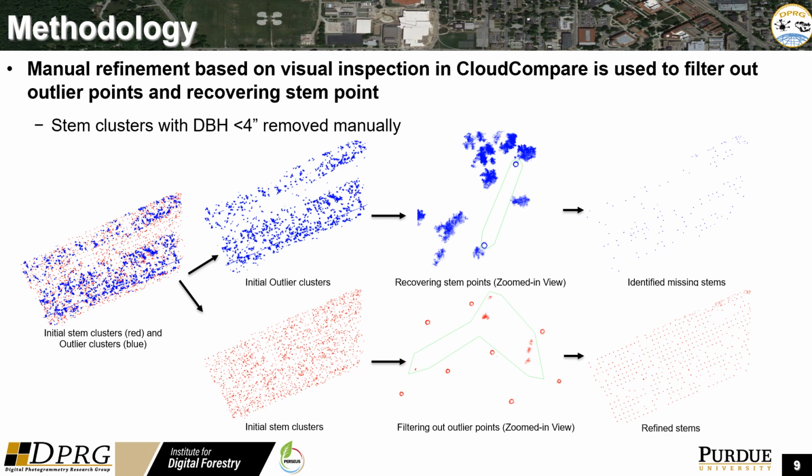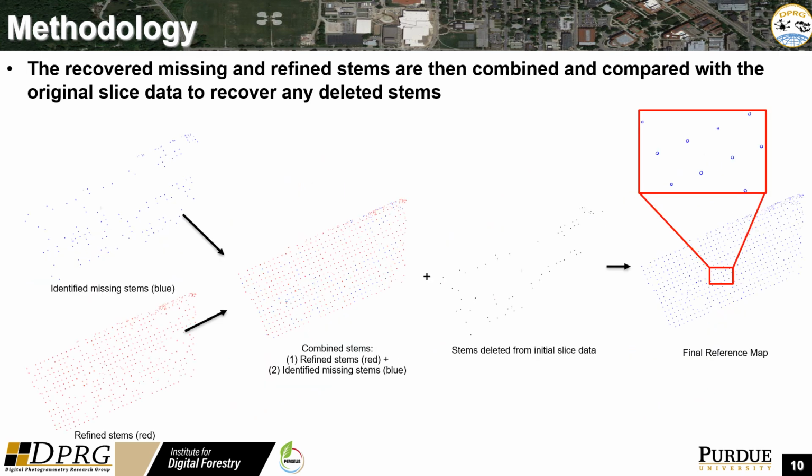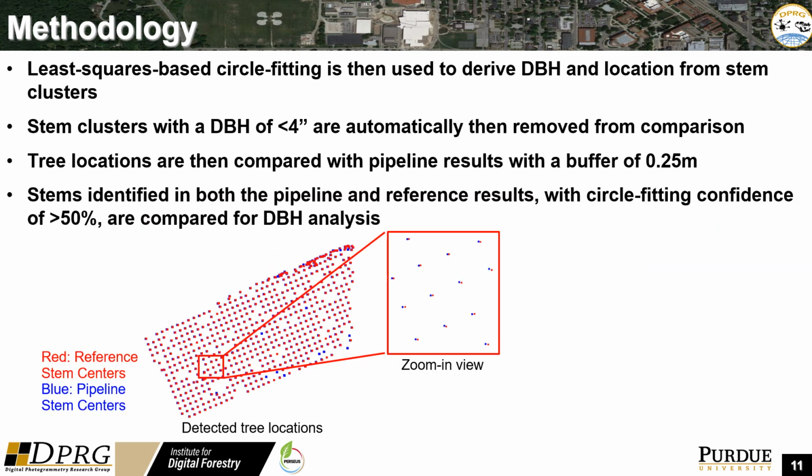Stem clusters with DBHs measured within CloudCompare that were less than 4 inches or 0.102 meters are also removed manually. The refined and recovered stem clusters are combined and then checked against the initial slice data to determine if stem clusters were accidentally removed during the process. Once checked and any removed stems are recovered, the final reference map is created by combining all the stem clusters together. Least squares-based circle fitting is then used to derive DBH and stem locations from clusters.